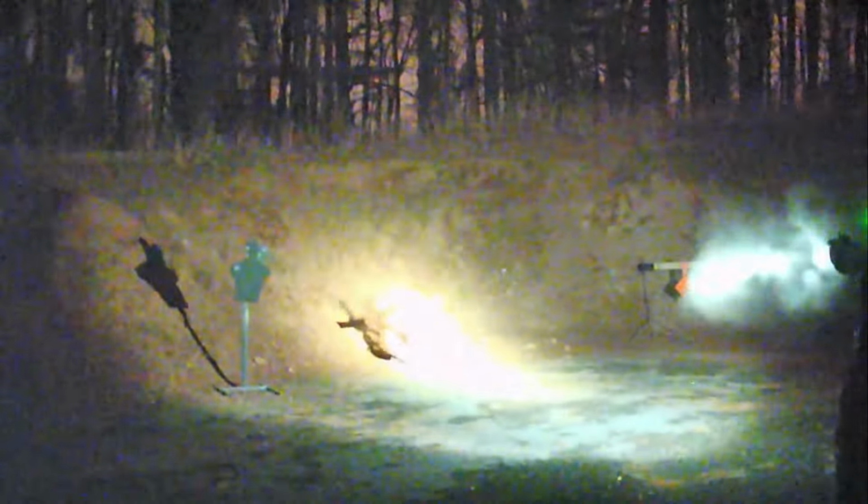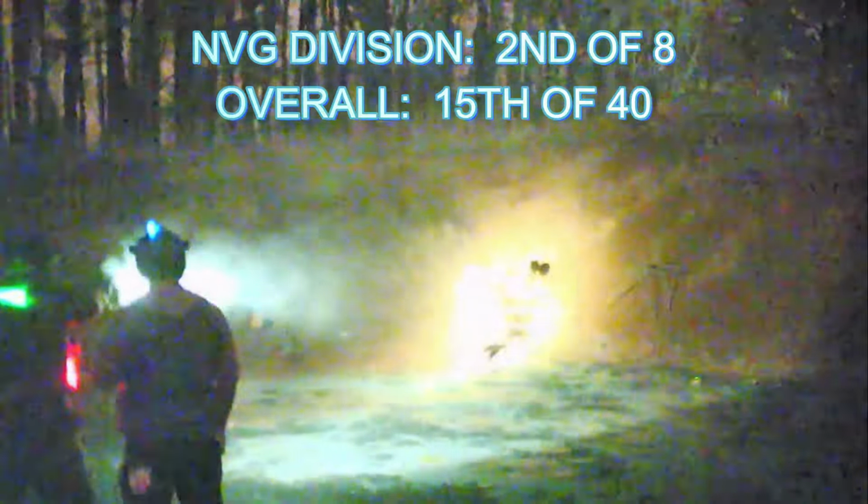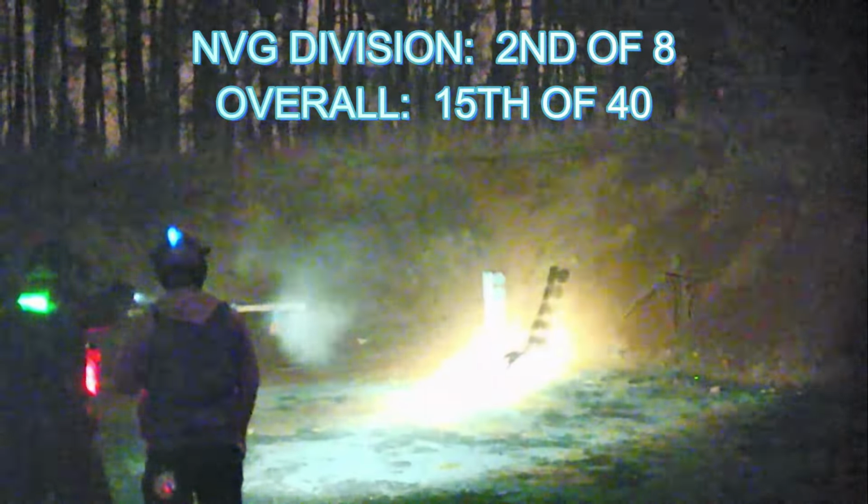And right here, the cold killed the NVG camera, so we switched back to the psionic. Sorry about that. The cold is really hard on the batteries. And picked that one up. It was a pretty good stage.